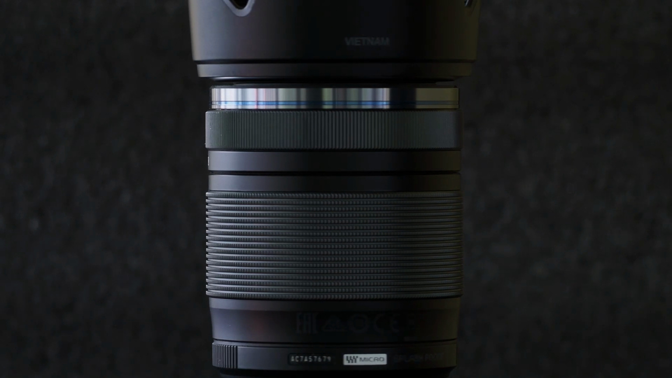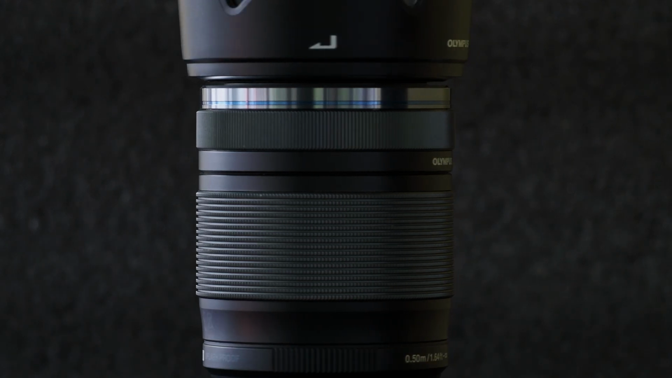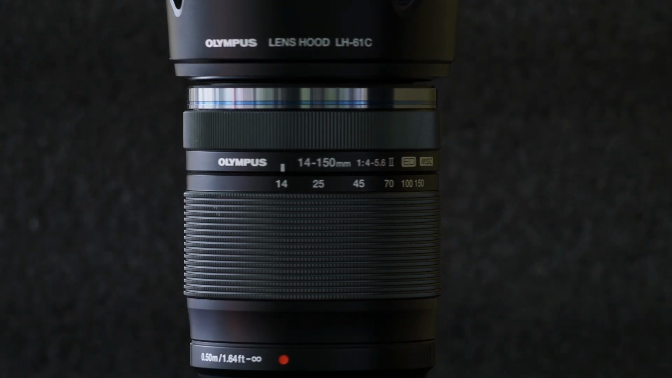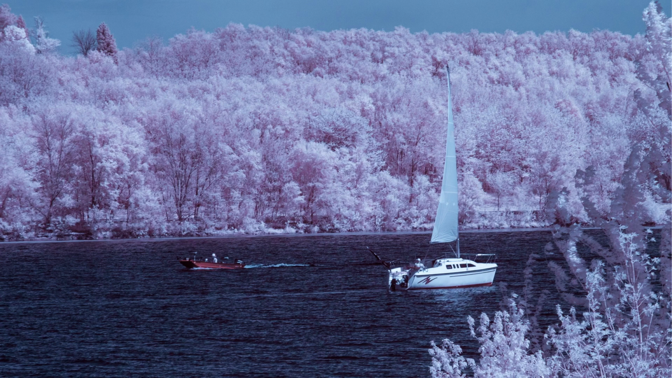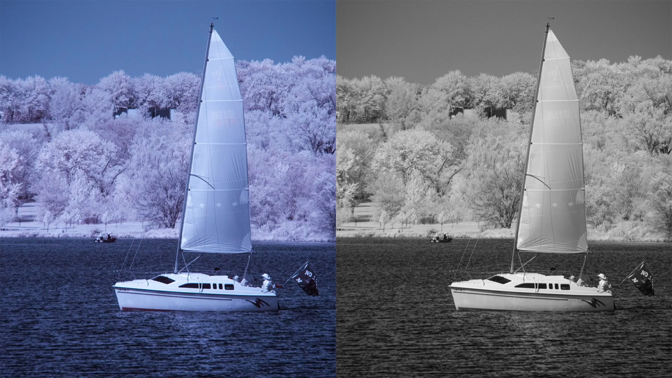I assumed this lens was going to be a mess in infrared. To my surprise, it did really well in the tests. At 14 millimeters and f6.3, there appears to be an extremely faint color hotspot, but not bad enough to be an issue most of the time in my opinion. In black and white, it looks great. In this next shot at 67 millimeters and f5.6, it looks good in both photos, and the same is true at 150 millimeters and f5.6. Super zooms are generally a compromise.